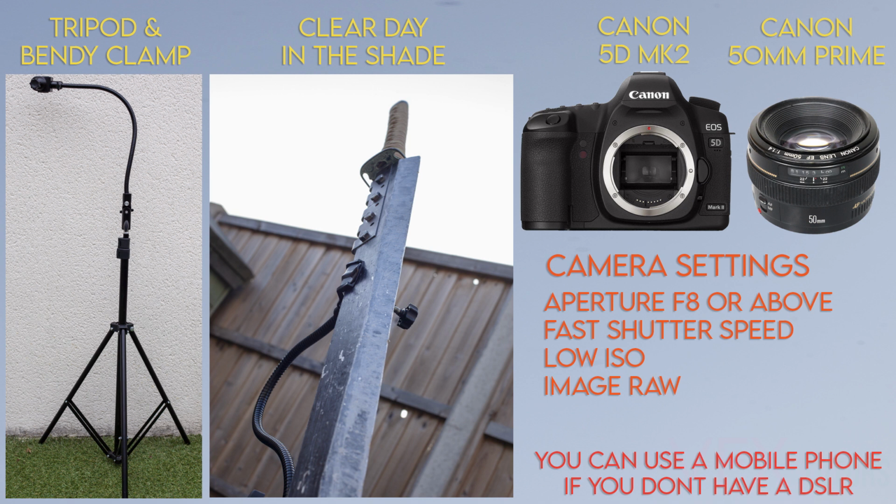I usually have my aperture at f8 or above with a very fast shutter speed. And I also want my ISO as low as possible to reduce any grain. But if it's too dark, you should try to raise your ISO first and possibly your shutter speed. If you have a tripod, you can lower your shutter speed because then you don't have to worry about blur. So I would do that if I have a tripod, but if I don't have a tripod, I'll raise my ISO. And I'll also shoot raw.